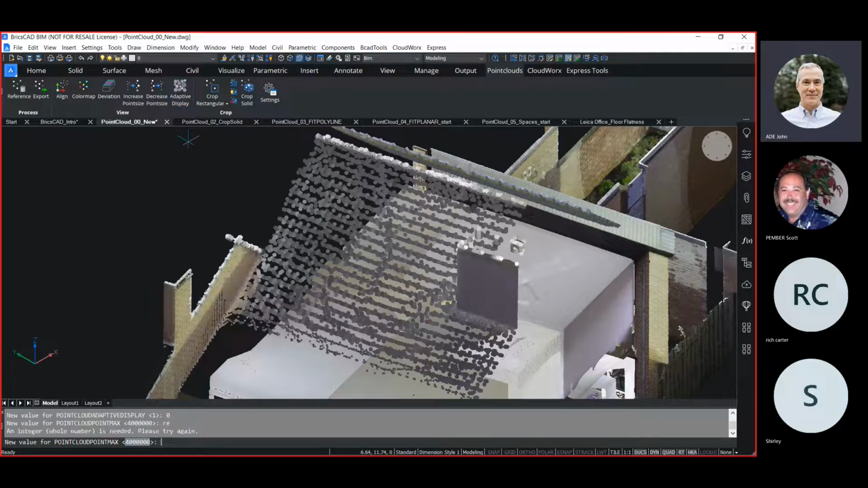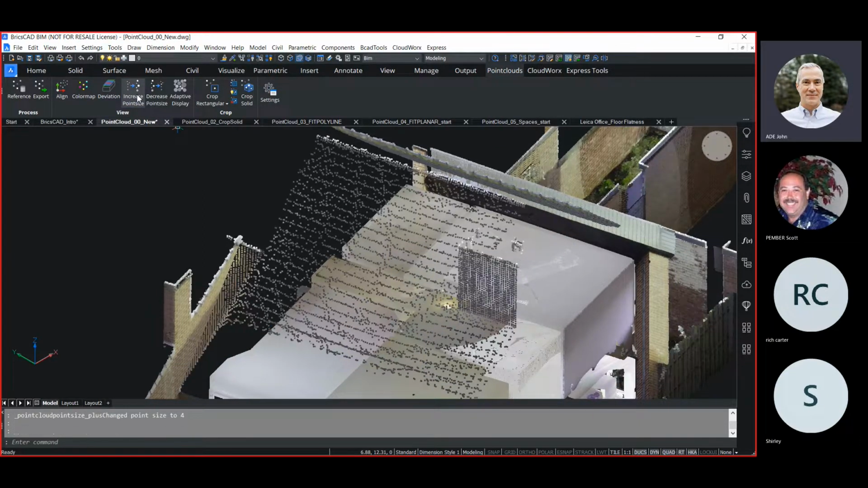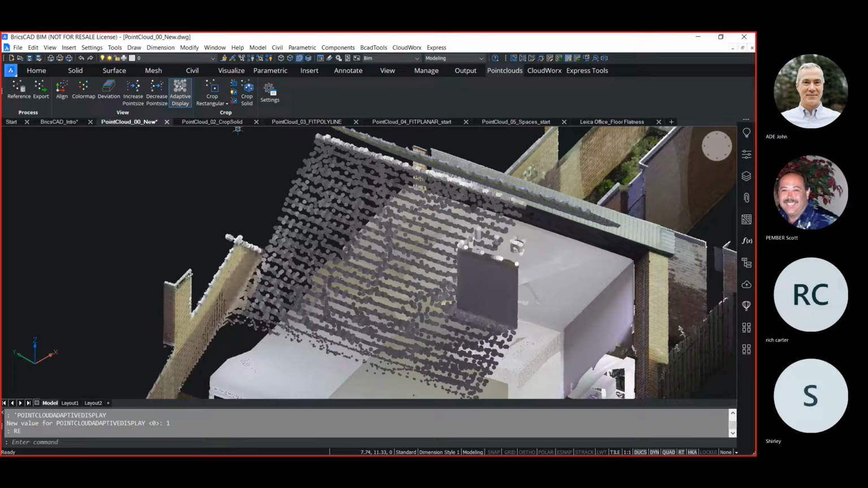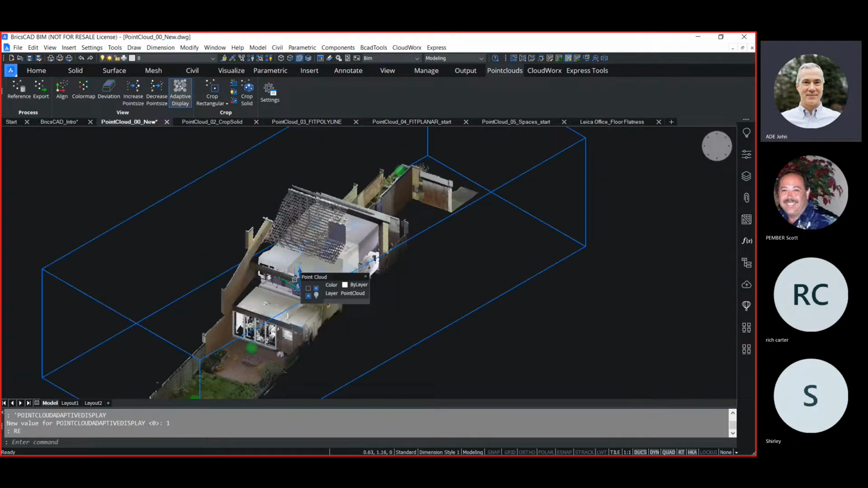If I turn the adaptive display off, you can see that all the points are the same size, but are denser in some areas than others. I can increase the point size, but it'll increase all the points at the same time, and I can decrease their size all at the same time. We typically use the adaptive display because it optimizes for us the point size without us having to adjust it.